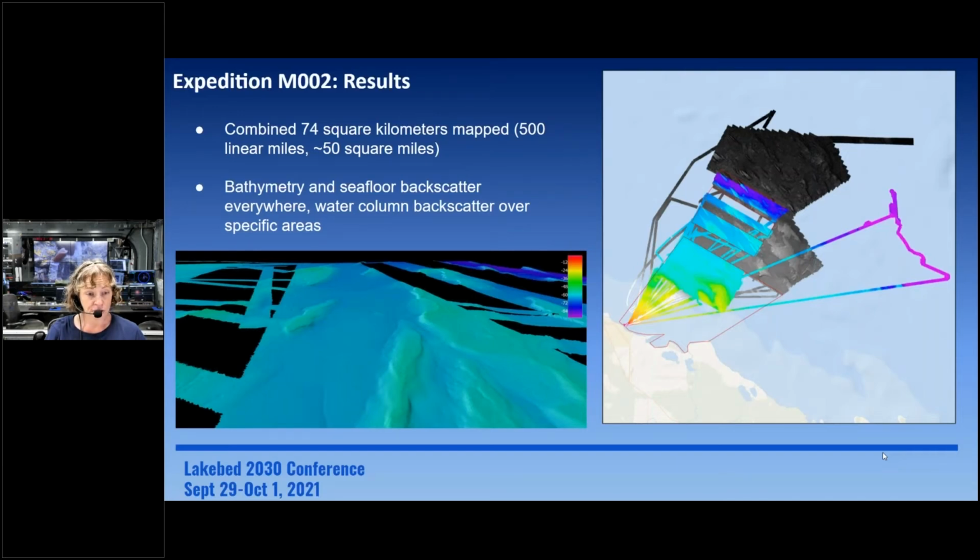So the results this year, again, it was just Ben mapping, not Storm. So we got 74 square kilometers. That shouldn't be combined, it was just the one vessel. And as in 2019, we did bathymetry mapping and seafloor backscatter everywhere. I don't have a backscatter image here, but it is beautiful. And so that's great because we're getting the lake bed, we're getting the backscatter, which is great for habitat mapping.